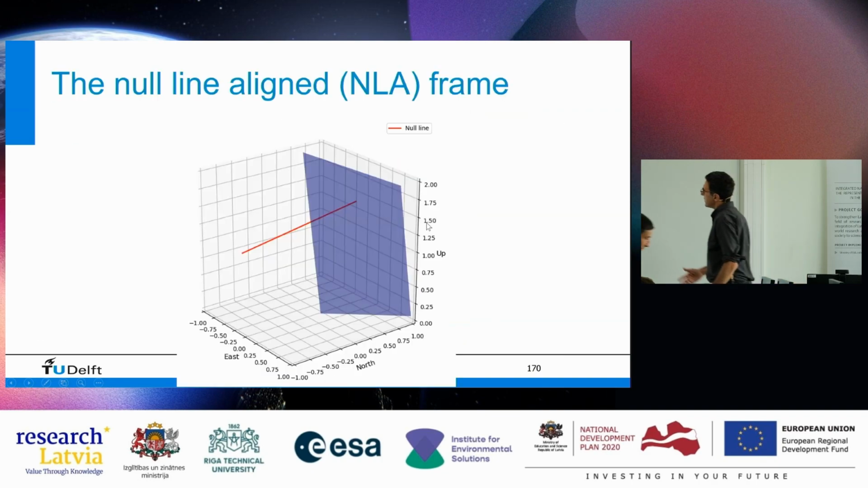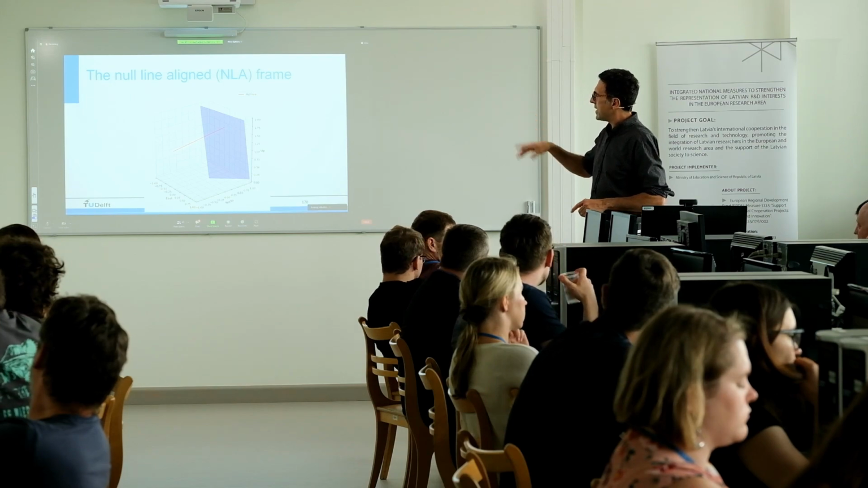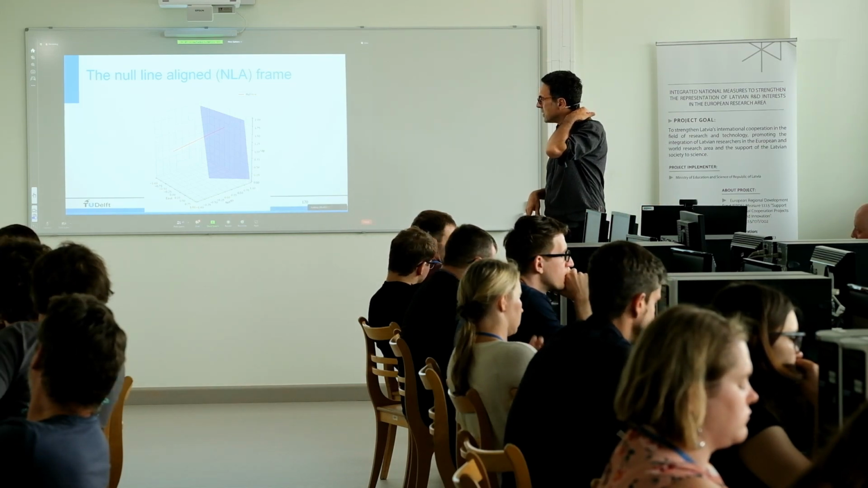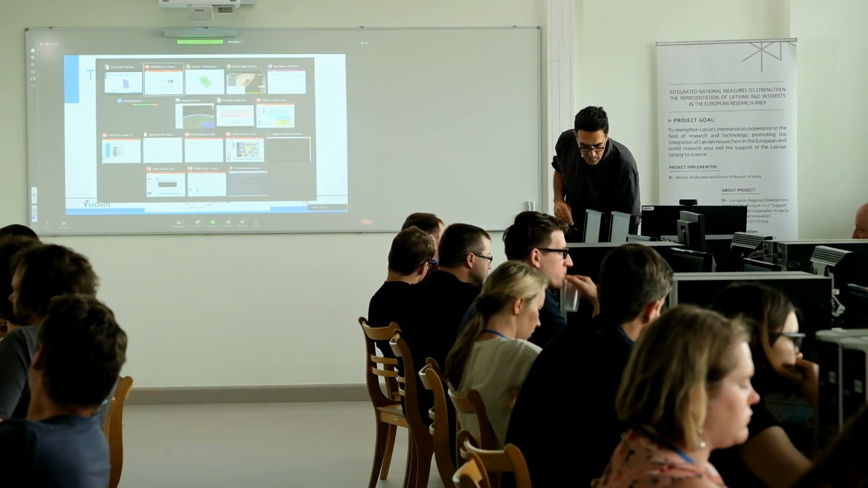So basically it's a reference system that is orthogonal to this line. So in that plane I only have two unknowns, and I can estimate them perfectly without a bias. So if I know the position of this line, I can still get two unknowns which make sense. Okay, so that is the thing that I wanted to show about the